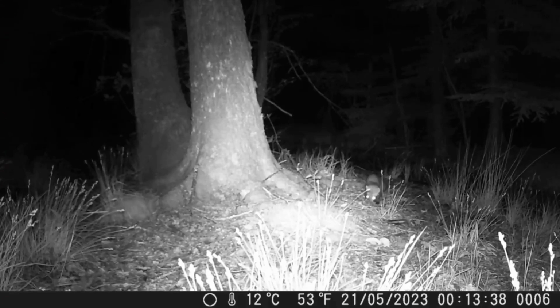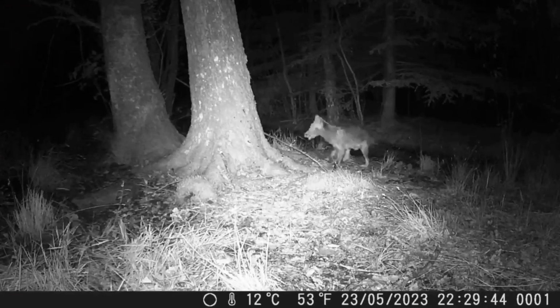And his mouth is probably watering because he's smelling the salami. One cannot easily see if it is a stone marten or a tree marten. Yeah, the tree marten would have a yellowish white spot at the chest, and the stone marten a white one.